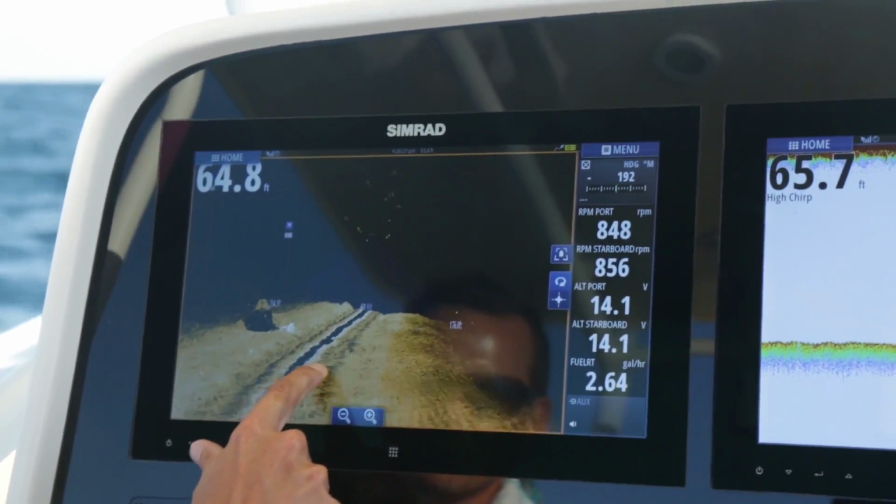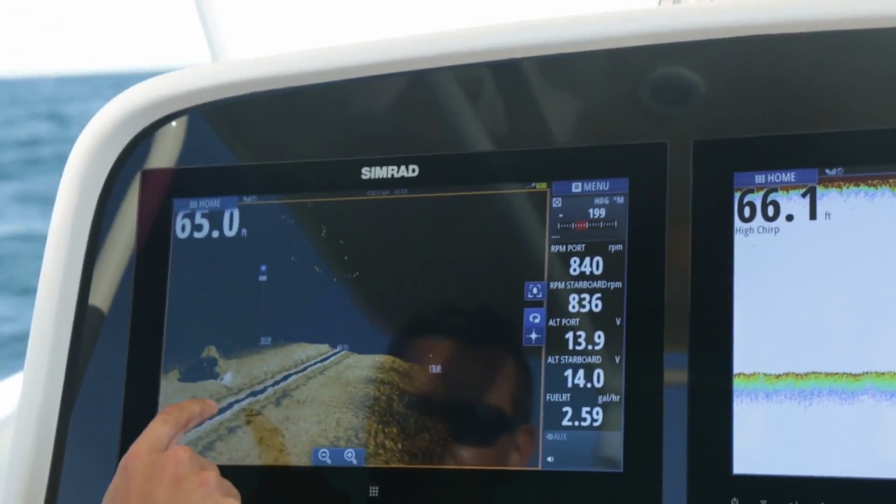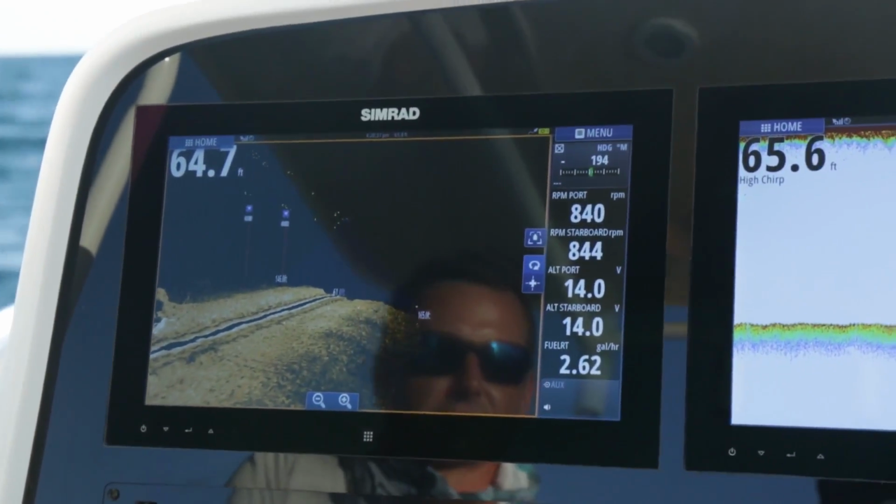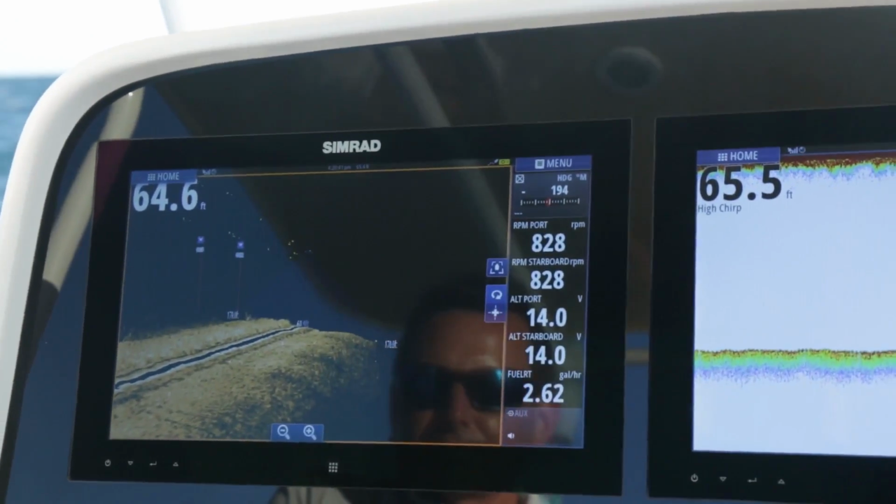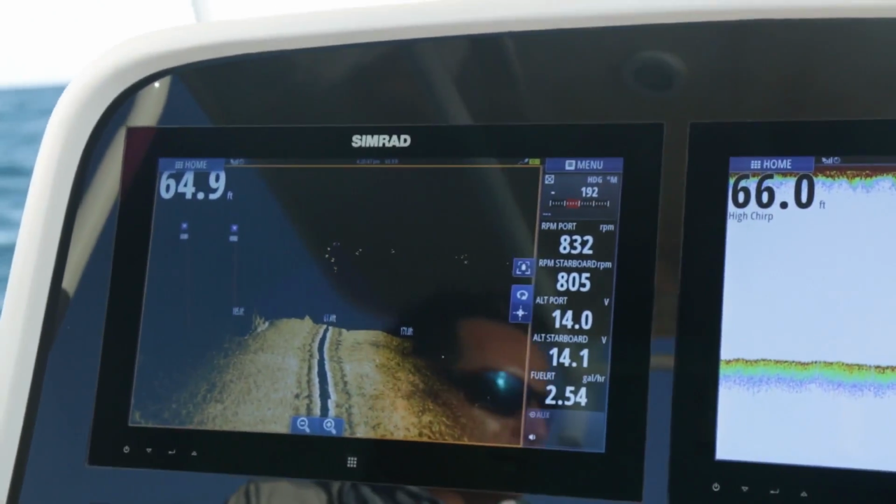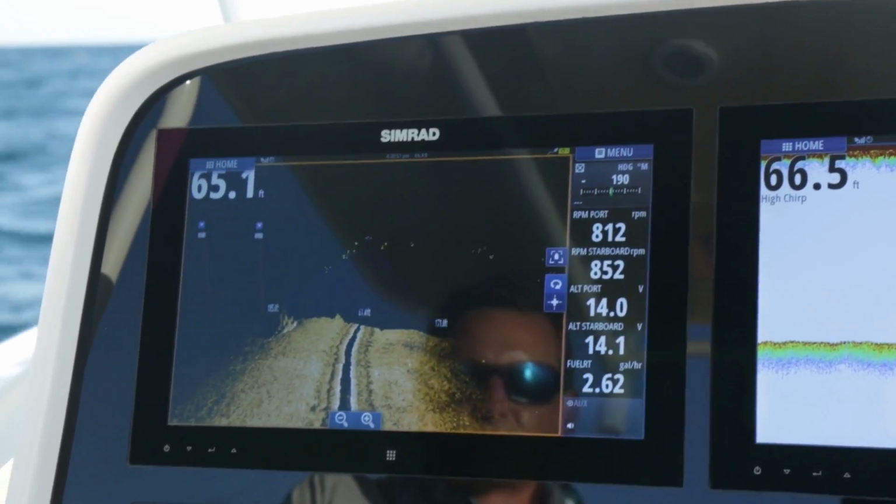You can see here what I'm looking at is a nice wreck off to the side. And you can see it's about 70 feet off to the left, and it comes up about 30 feet off the bottom, which is a good sized wreck for shallow water here off the coast of Miami. And you'll find with many places that have a wreck, you'll find debris and other little wrecks close by.